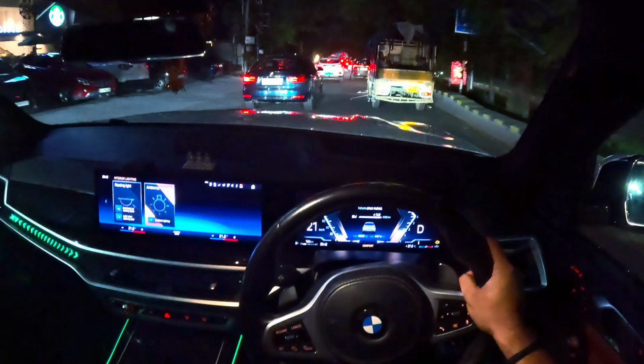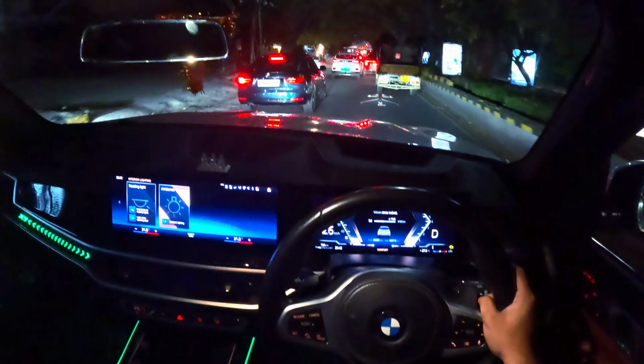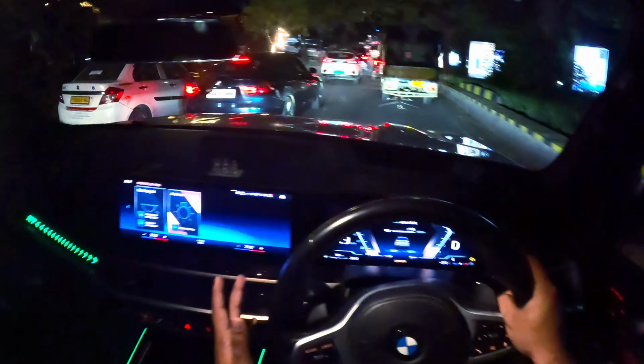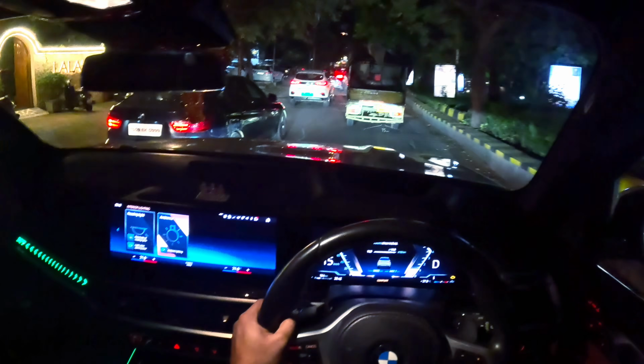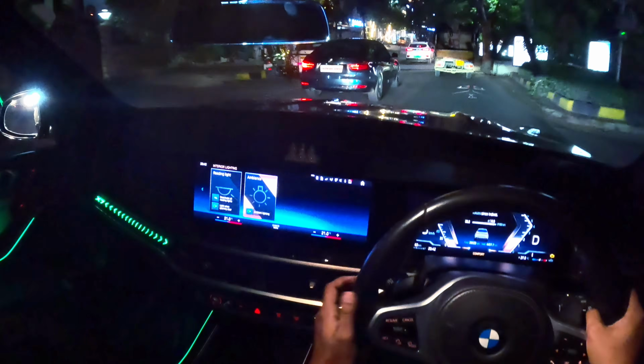the GLS, I was shocked to know that the reclining angle is not more than a sedan's. I was shocked. But in this car, the reclining angle is a lot. You feel very relaxed. That's like an epic back seat. I can't say anything more than that.